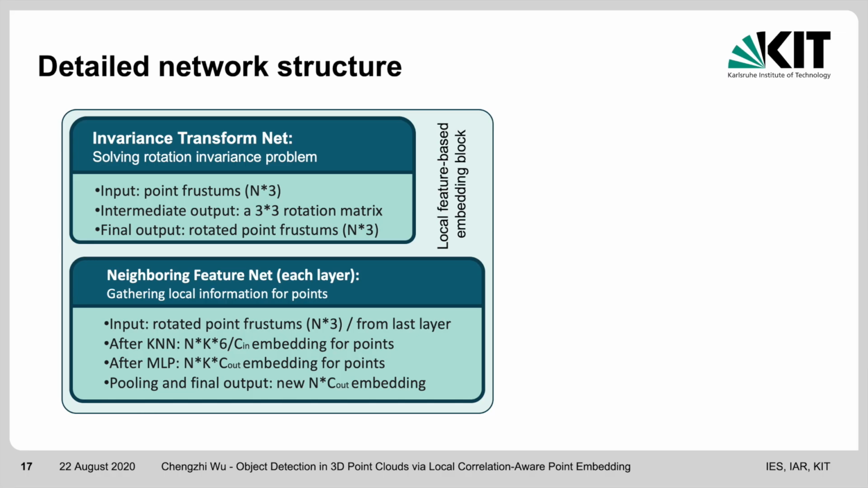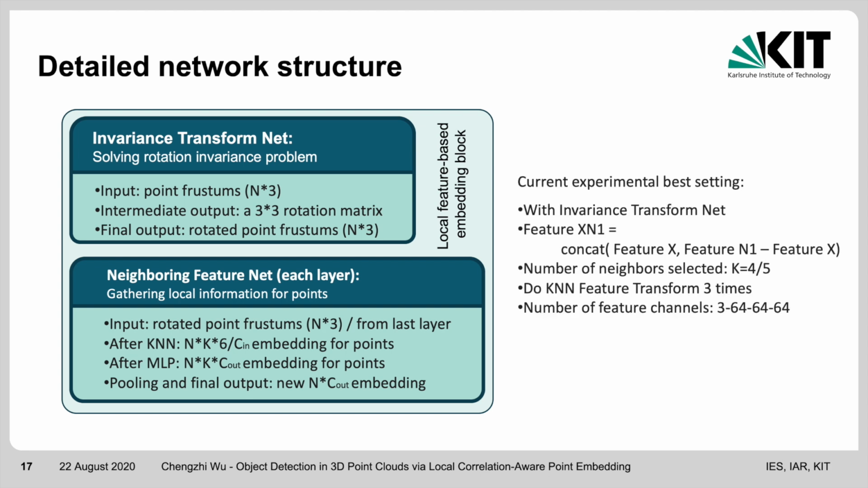Here, we give a more detailed explanation about what are the input and output of each subblock. For the current best setting, we definitely apply the invariance transform net. For each point, we use its self-feature and the difference between this point and its neighbors as neighborhood paired features. Note that the Euclidean distance between 2 points may also be considered.